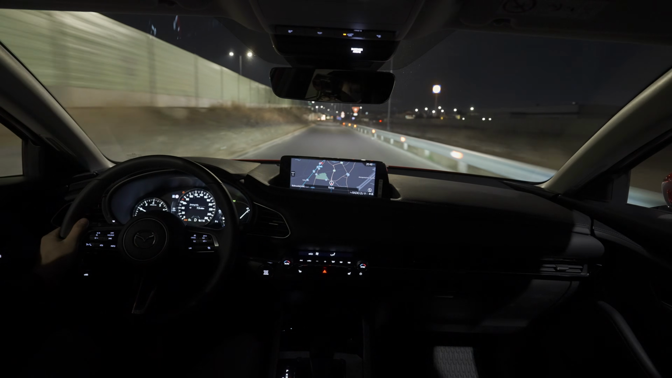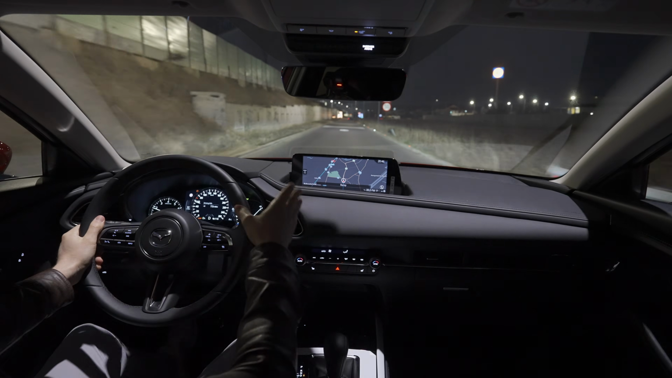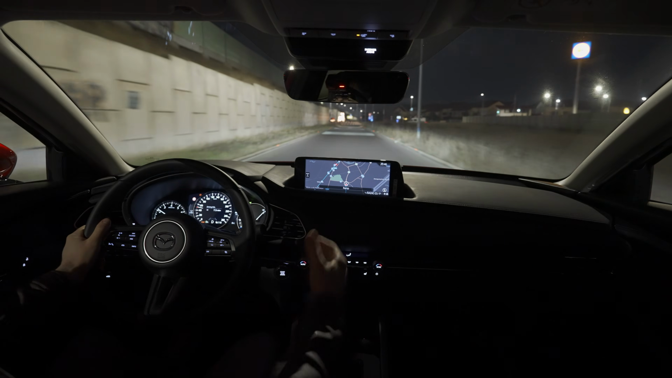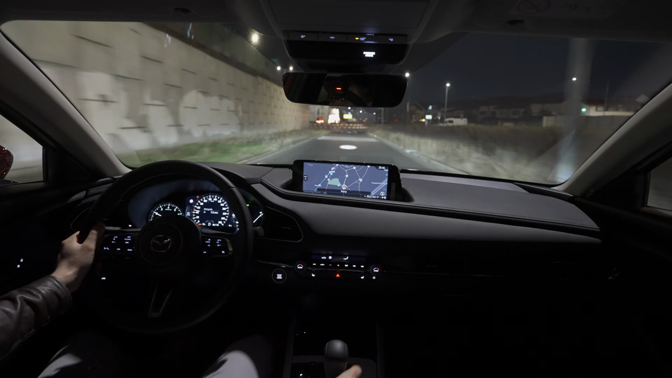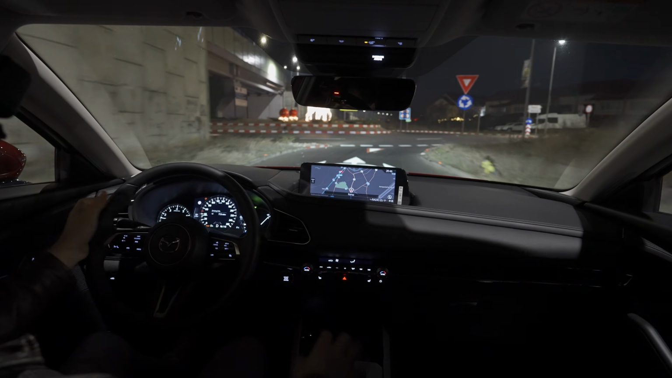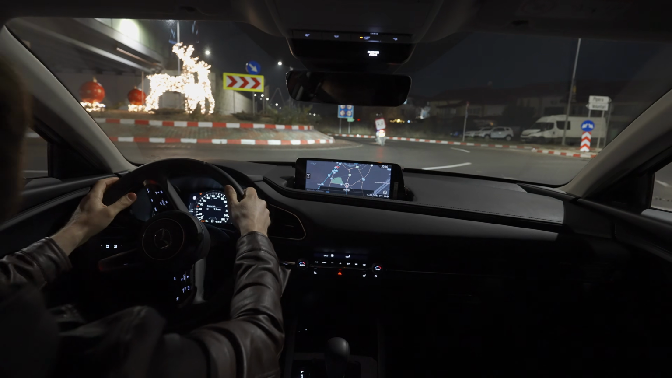And after I stay with the car all day today, I find that the multimedia, it's placed really well right there. Even though at first it looks like it's a little bit higher, then you will see how easy it is to look there and to see different information, and it's perfectly in your peripheral view.